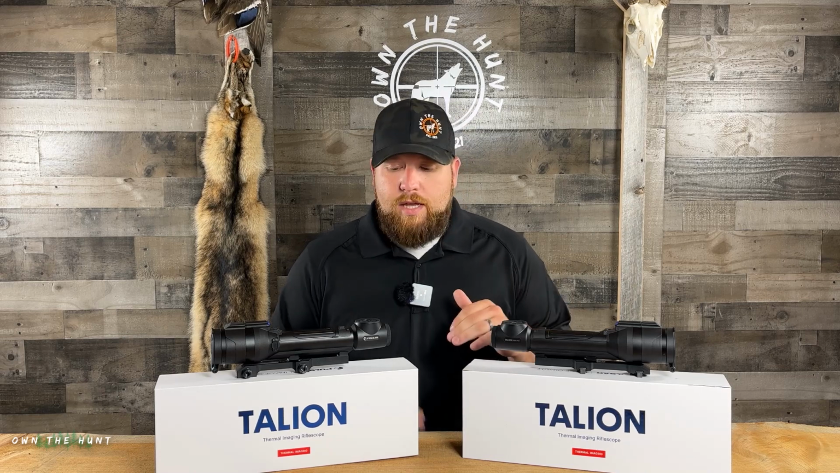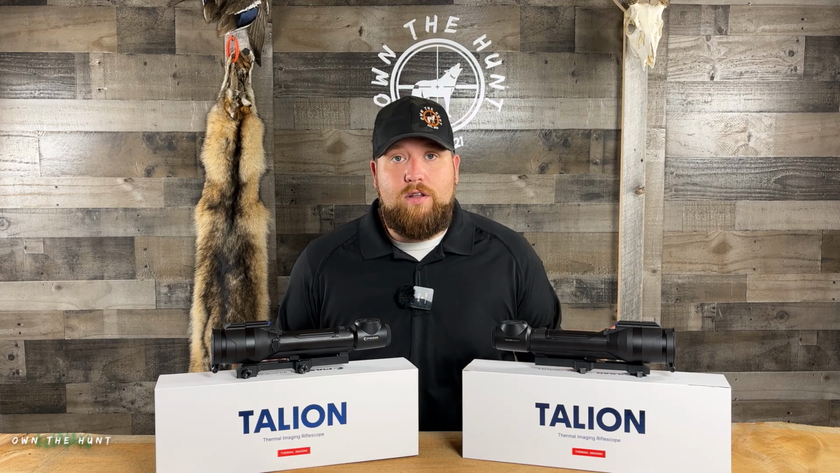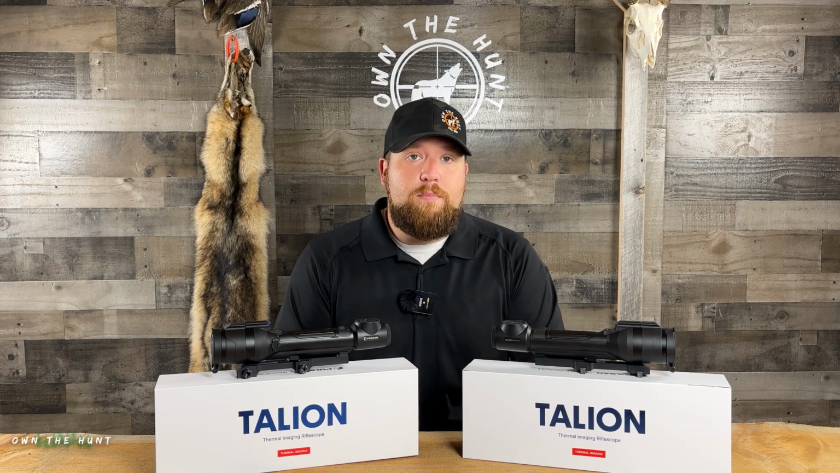These two scopes both were sent to me by Logan, and they're kind of just here on loan as a review. I don't really have any intentions of purchasing either of these scopes. However, I'm pretty impressed with them. So with that, let's go ahead and get started, you guys.